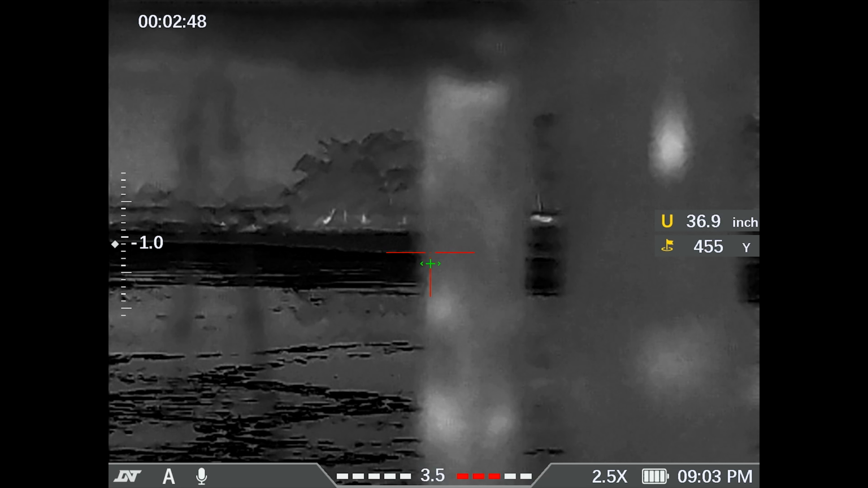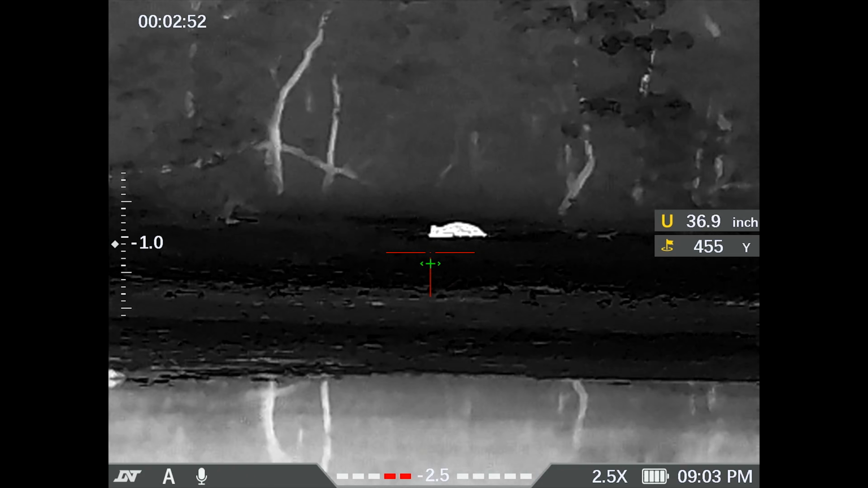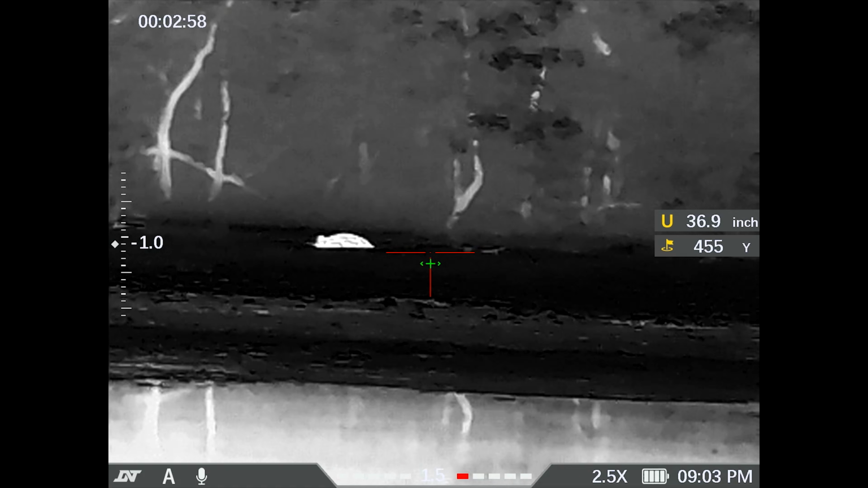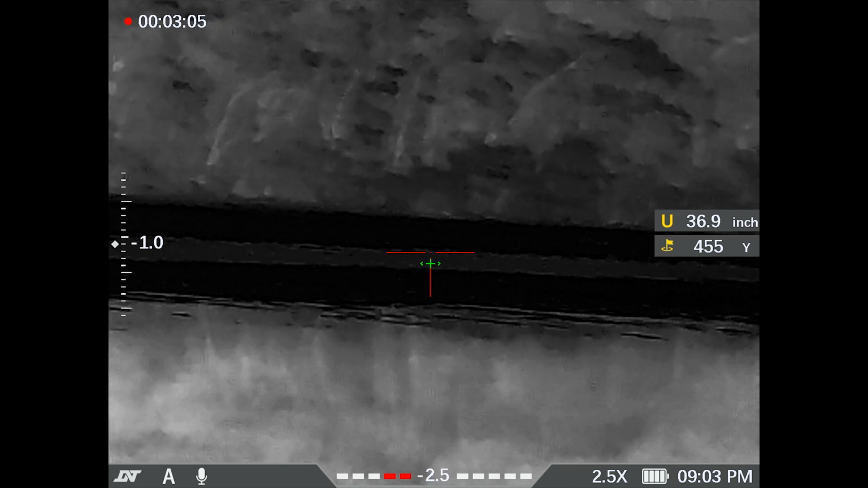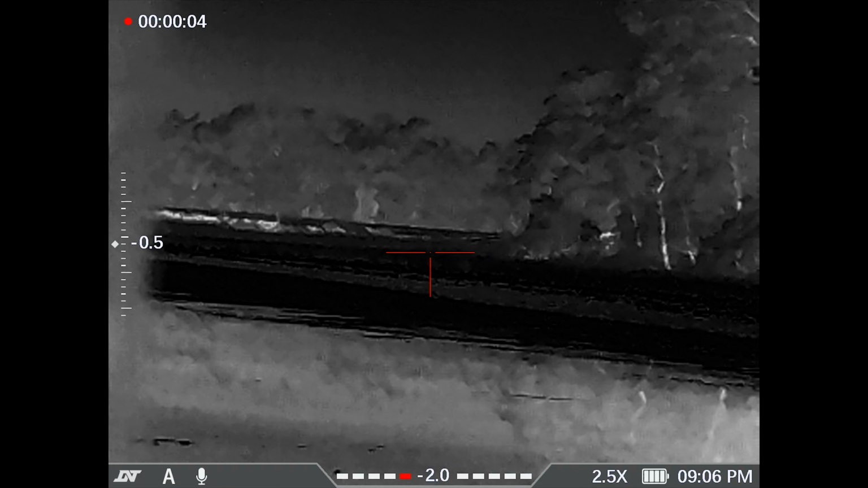Let's let that one go. Okay. Yeah, when I was gonna shoot, I expected him to run left or right, not straight back into the woods. That's okay. We got two. Alright, let's go grab the truck real quick.